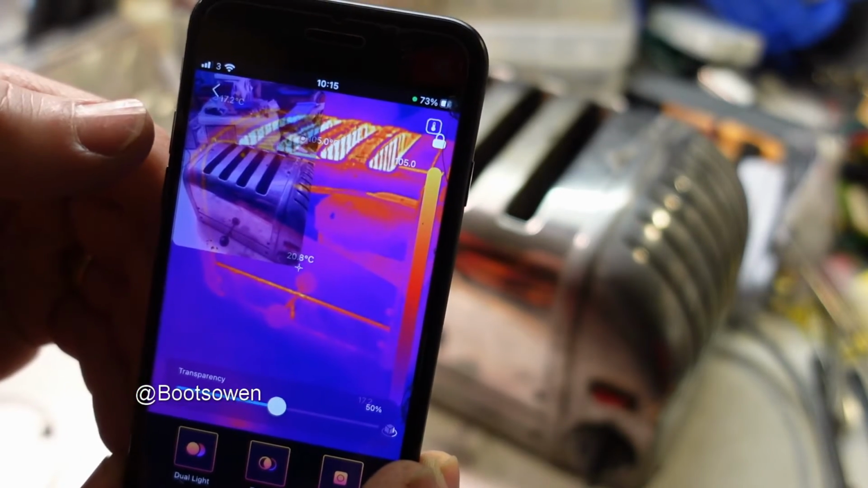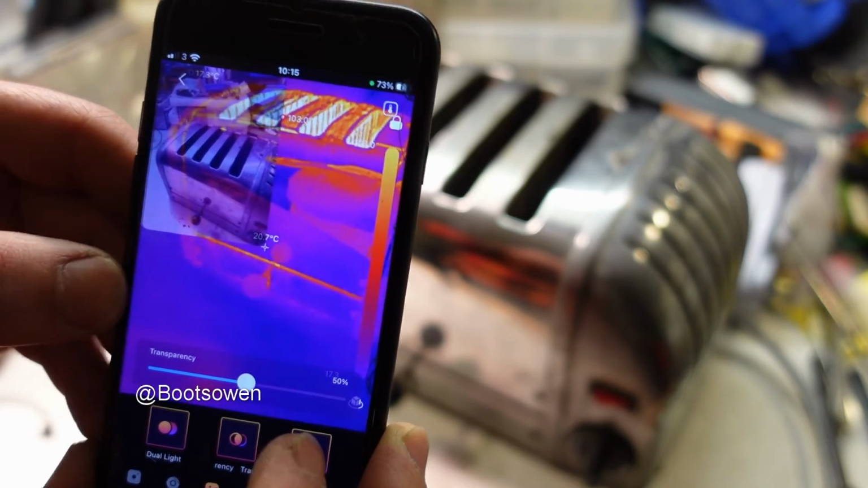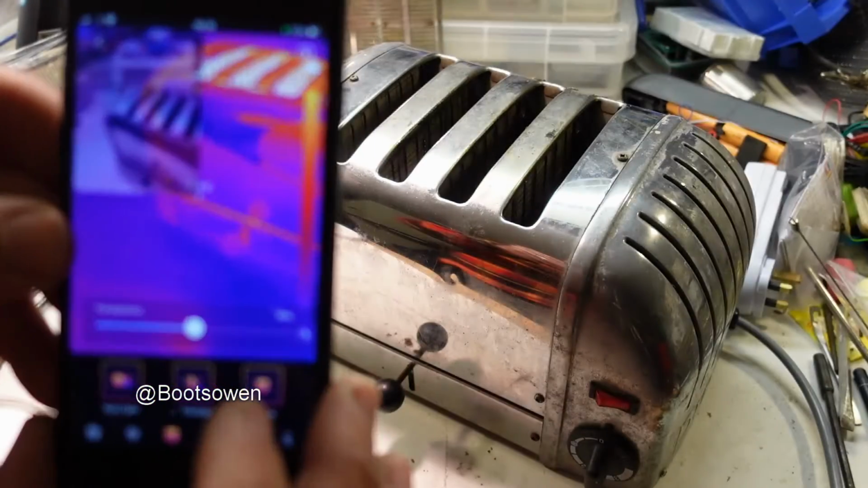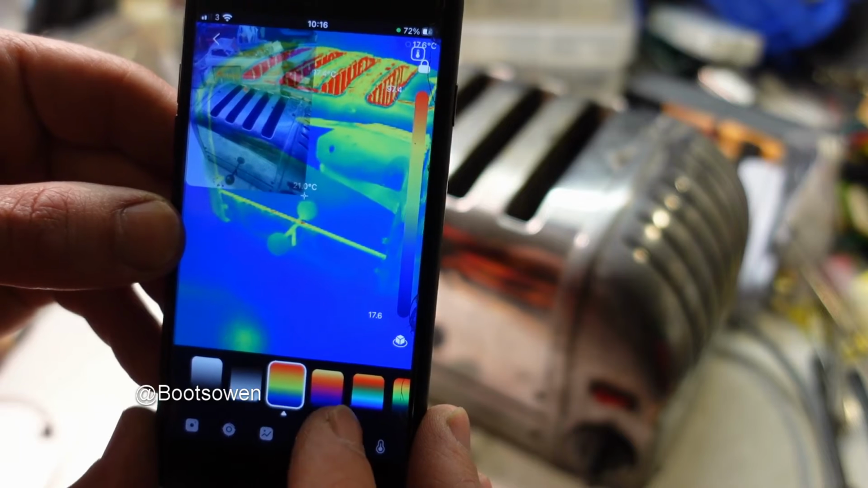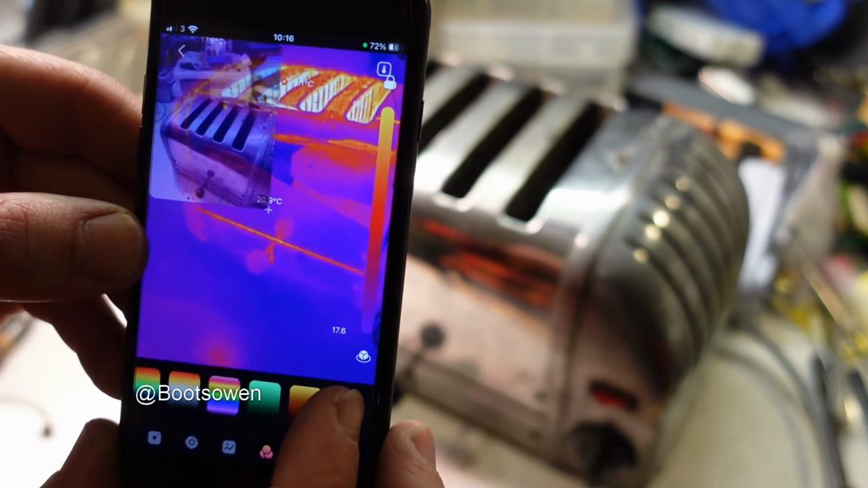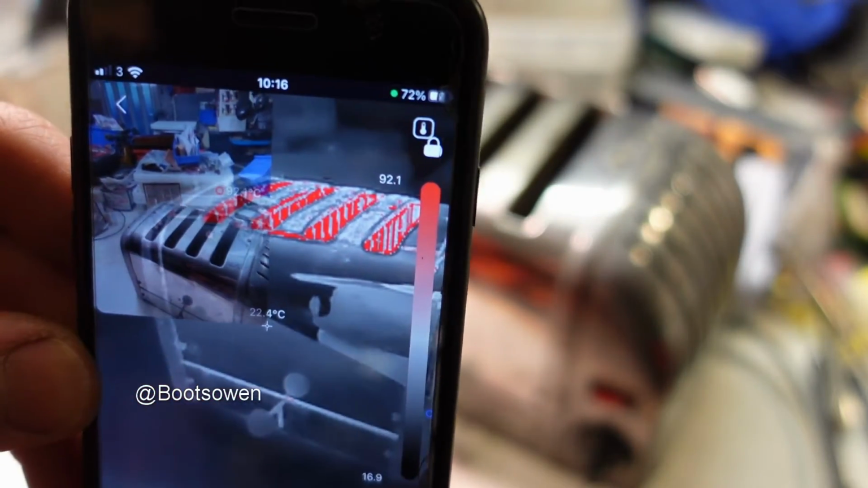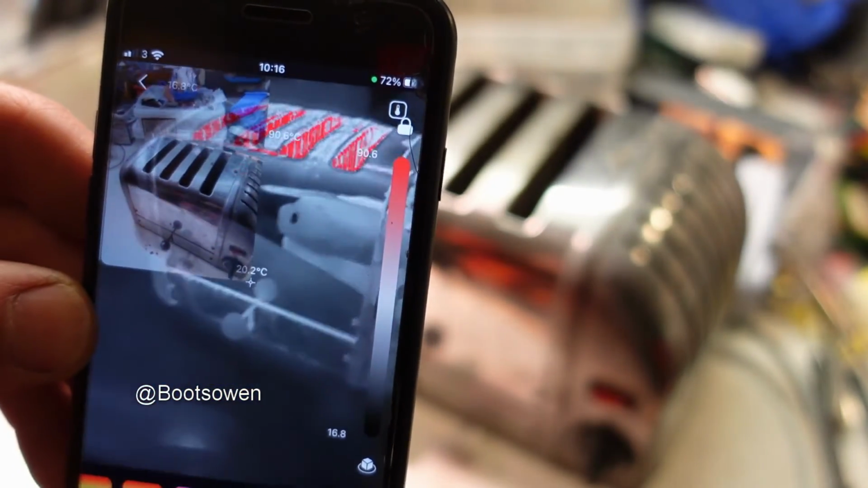So I'm using my phone camera up here, but that's not in a record mode. That's just in a viewer mode. Different color gradients. So that's the one it's set at. Suits me fine. Black and white. There's loads of them. You can see there, actually that's quite useful. So you can see that the hot is still hot up there.